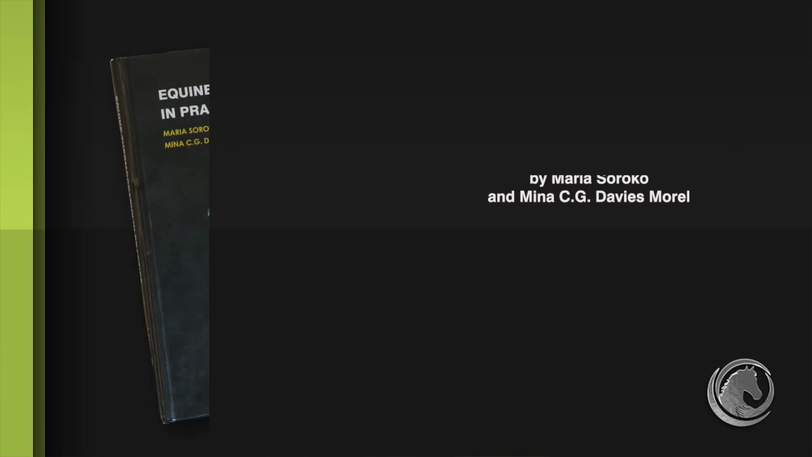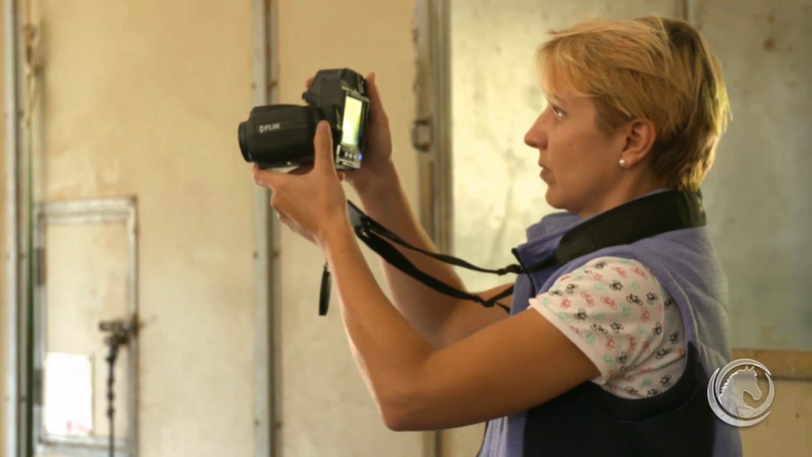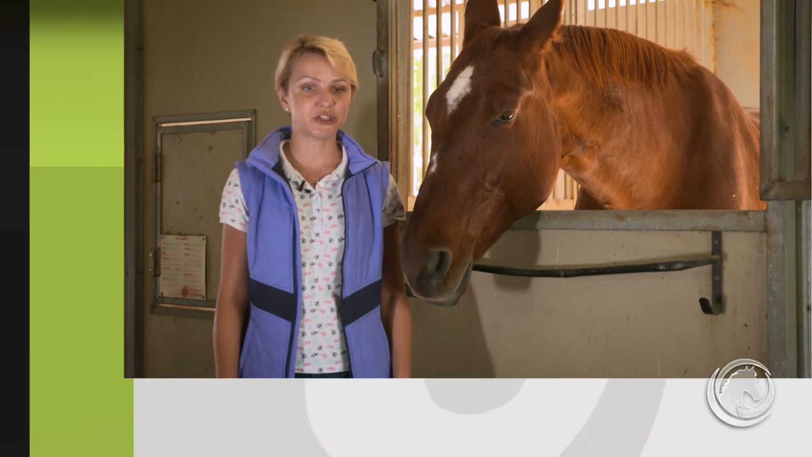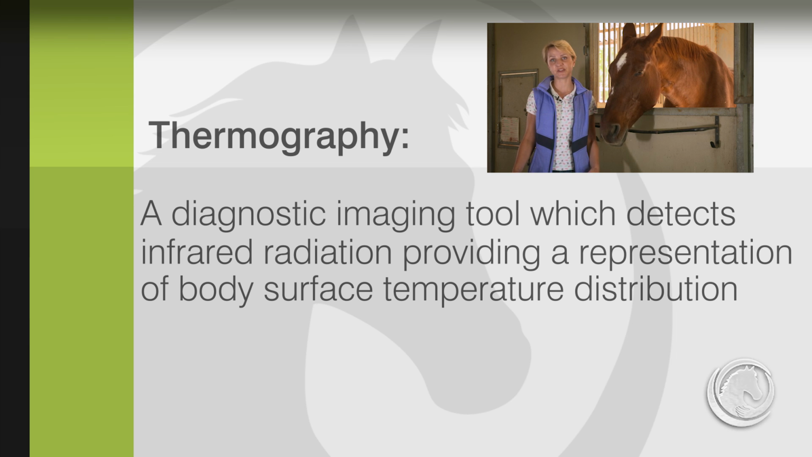In this video, we examine the potential benefits and uses of thermographic imaging as a guiding tool for further diagnostics. We interviewed Dr. Maria Socorro, co-author of Equine Thermography in Practice, who highlights some of these uses based on her research. Infrared thermography is a diagnostic imaging tool which detects infrared radiation, providing a representation of body surface temperature